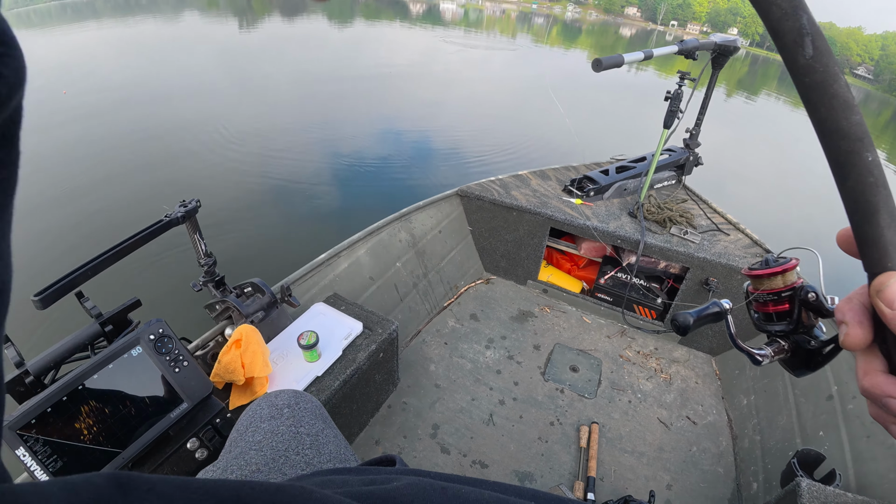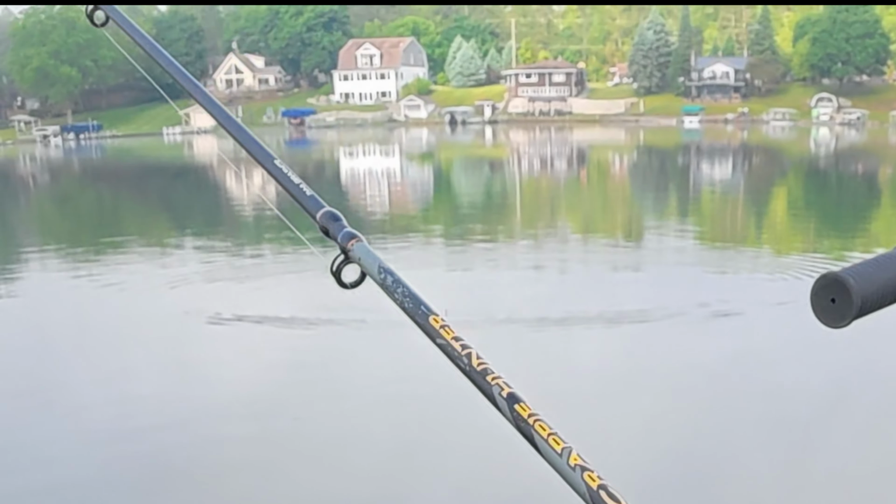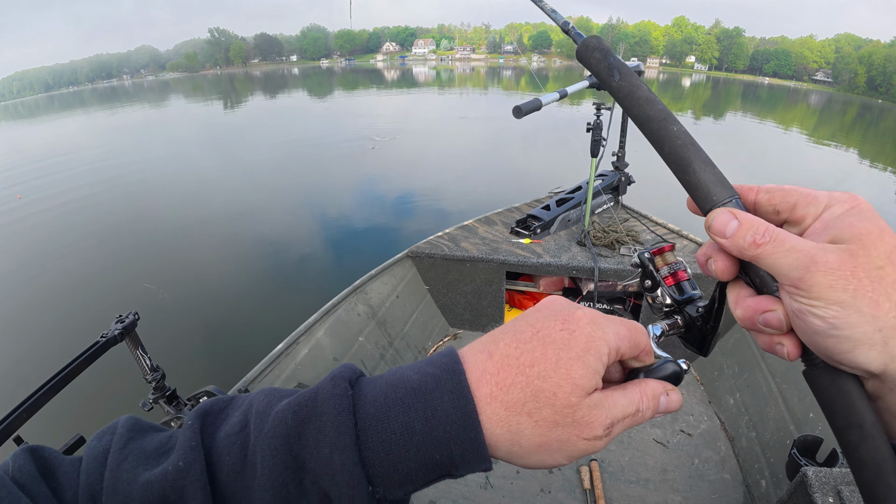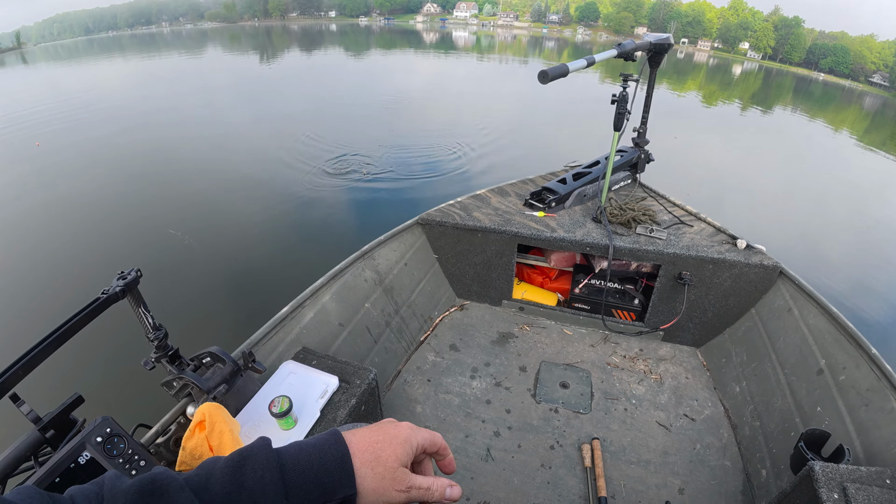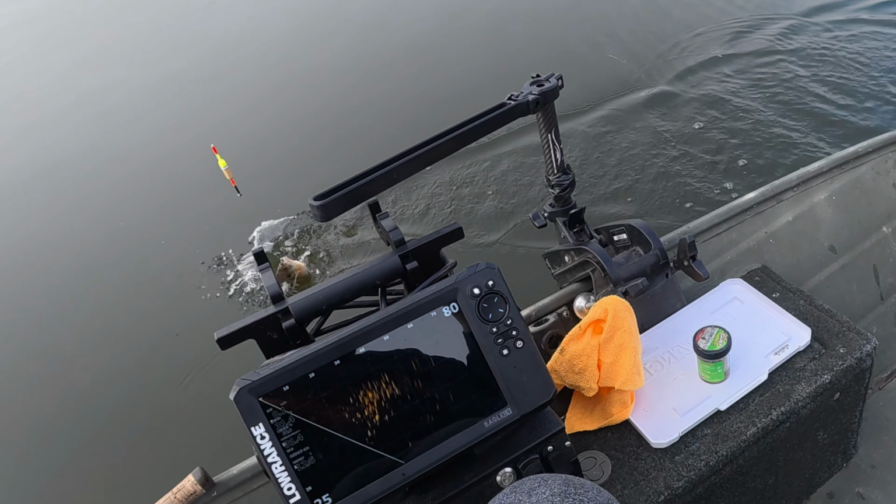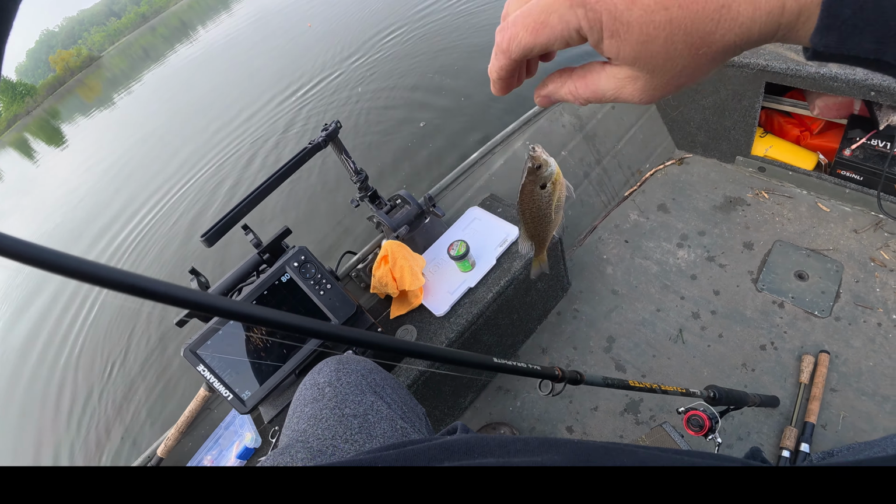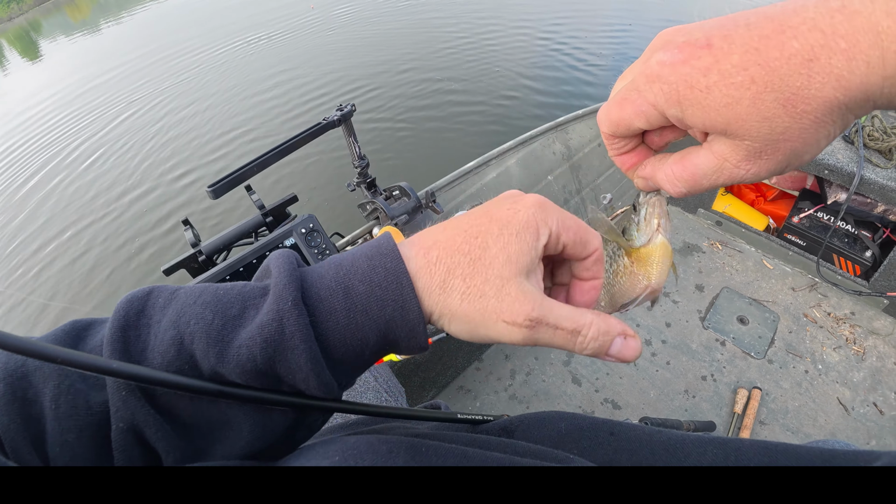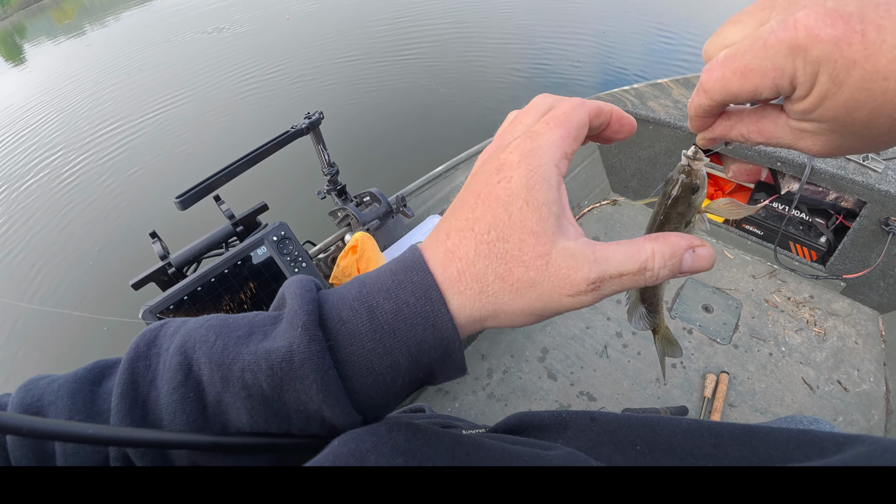Yep. We should get a bite real quick here. Yep. Another small one. This is a bluegill. A little too small. But again, got him right through the snout there.